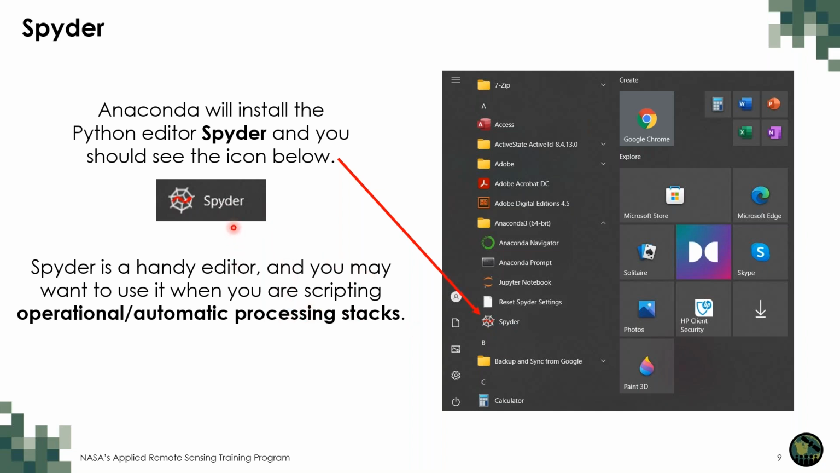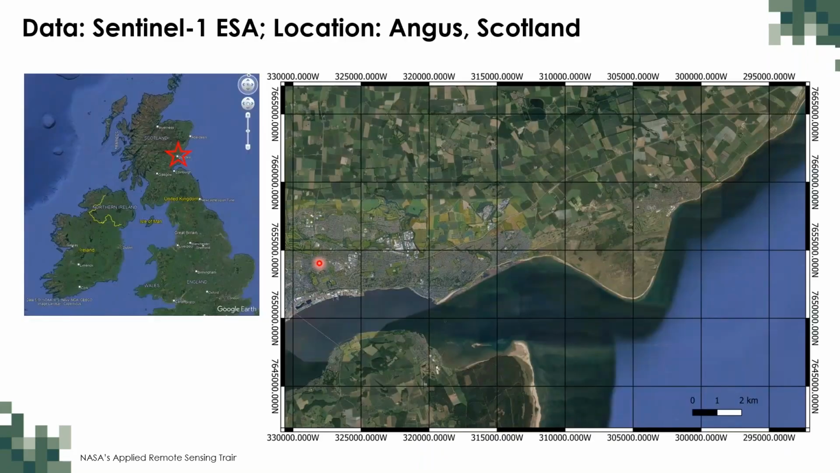But anyway, this allows you to run the code without opening a browser and without clicking every time that you want to run a cell. So if you want to automate your processing chain, my suggestion is that you use an editor like Spyder.